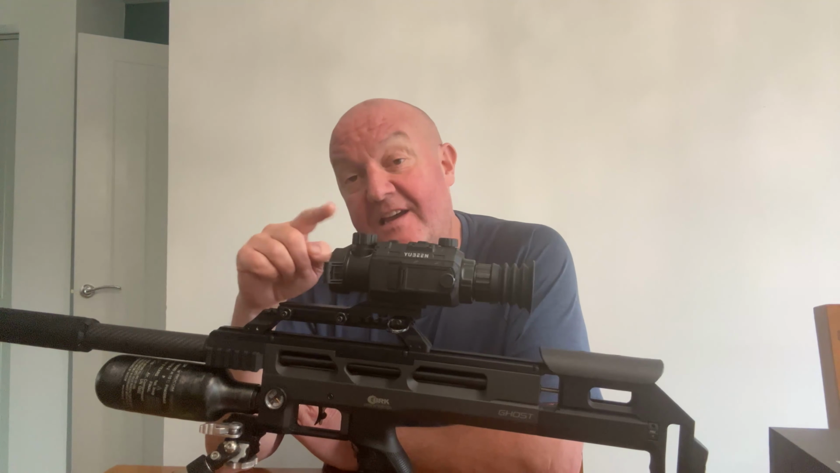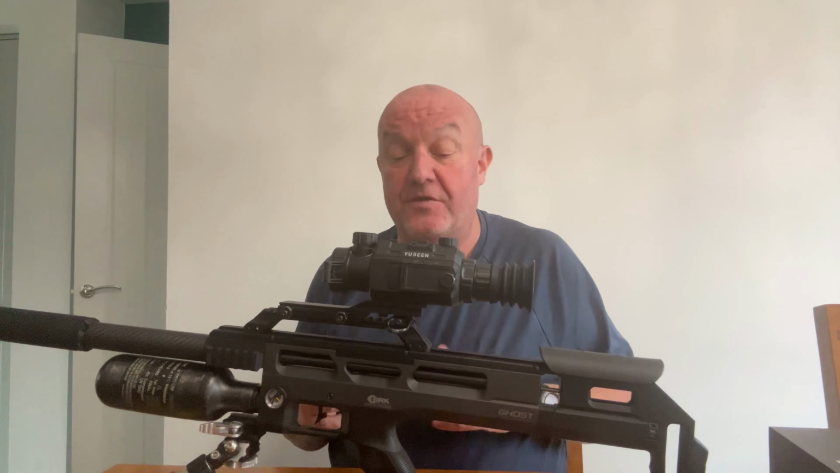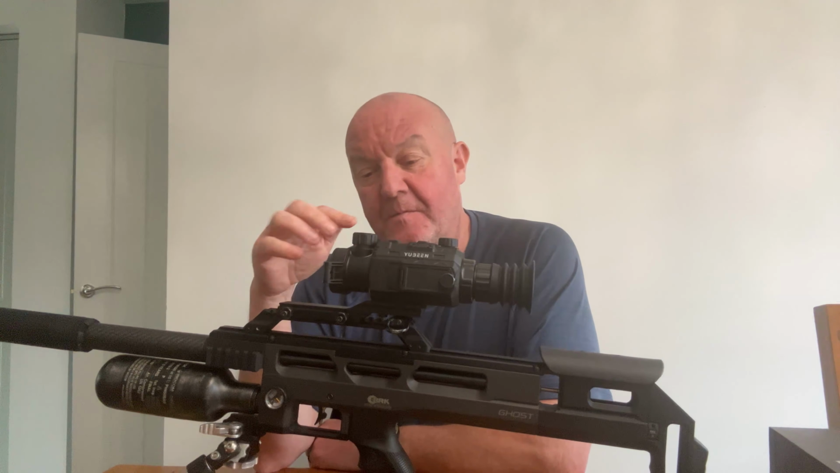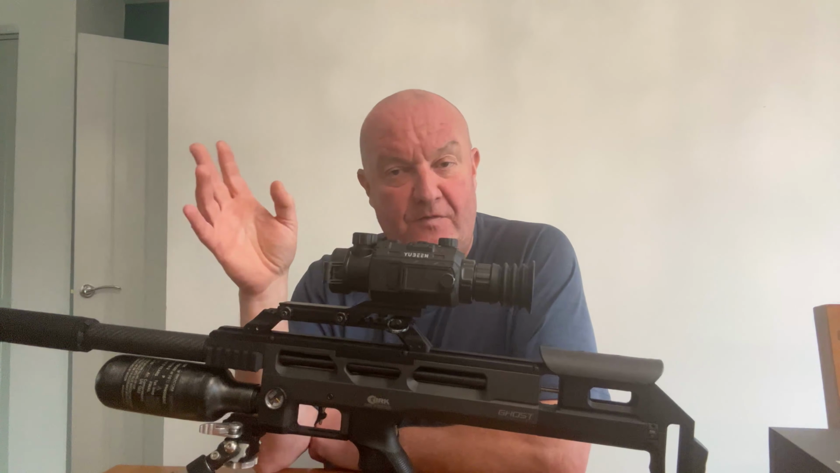Then what you do is go to 20 yards, repeat the process. Then out to 40 yards, repeat the process, so on and so forth. And it builds up a picture of where it needs to be. And each time in the menu you save it, 10 yards, 20 yards, 30 yards, 40 yards, so on and so forth.